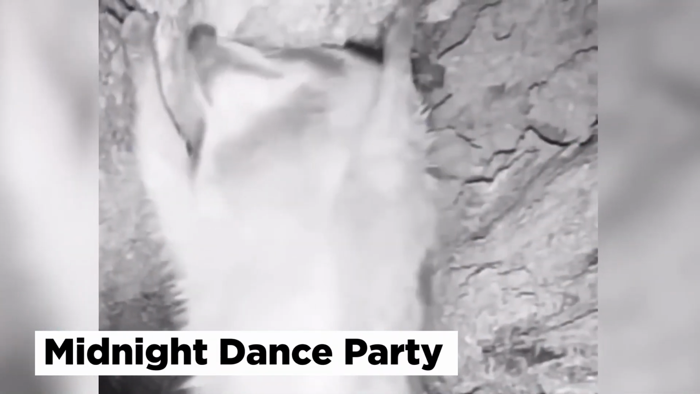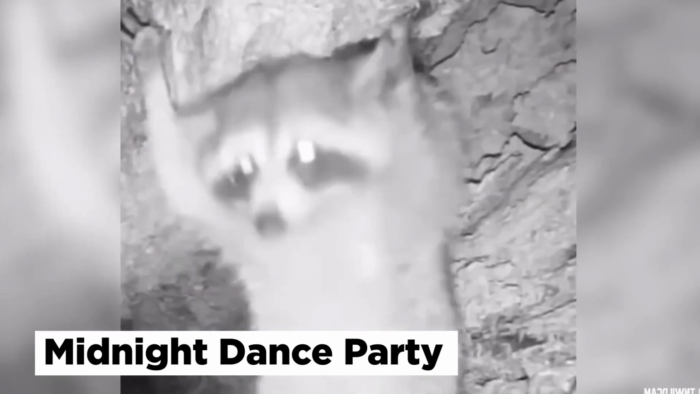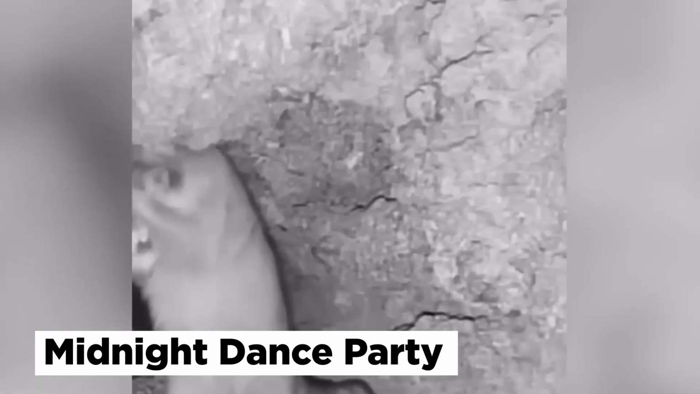Midnight Dance Party. This one-of-a-kind trail cam footage shows one of the funniest animal moments ever caught, as the raccoon is breaking out some killer dance moves for the camera in the middle of the night when no one else was watching. We quickly see what the raccoon is doing, as we notice that he is merely making the most out of a tree stump to get the best back scratches ever.